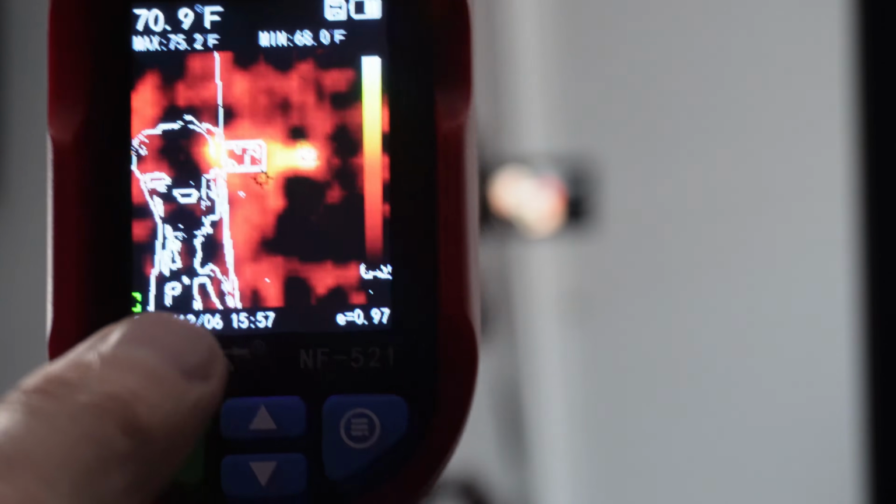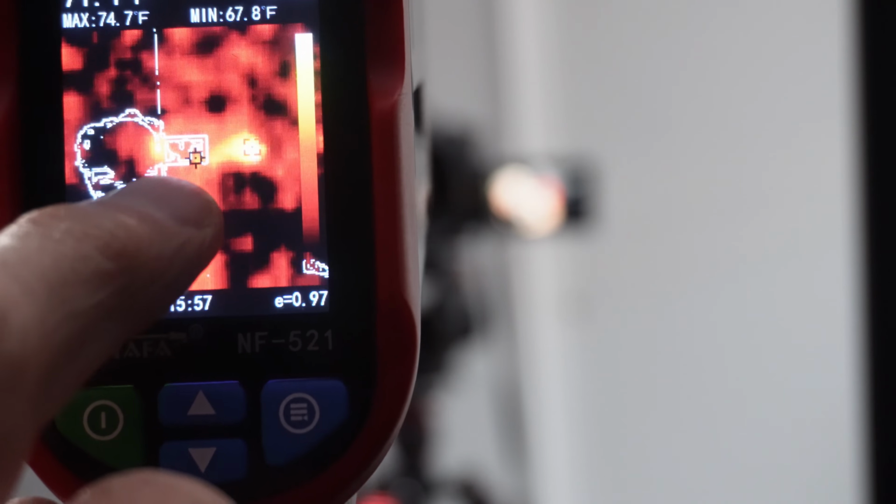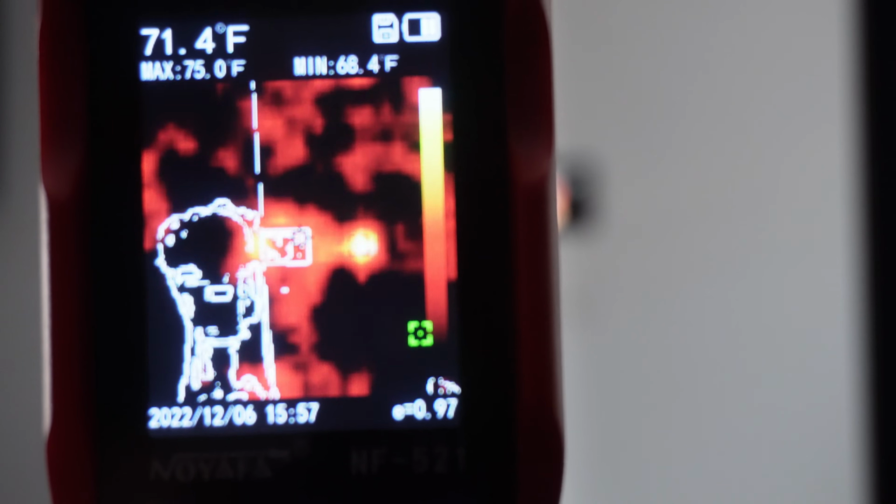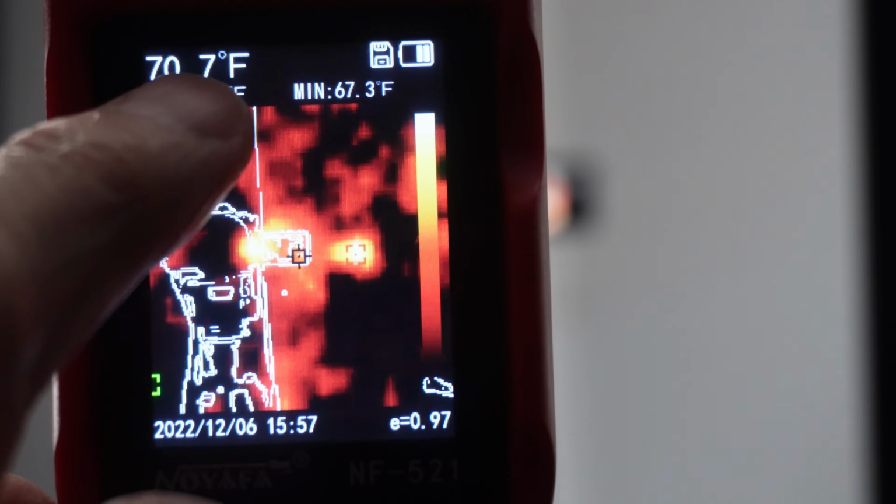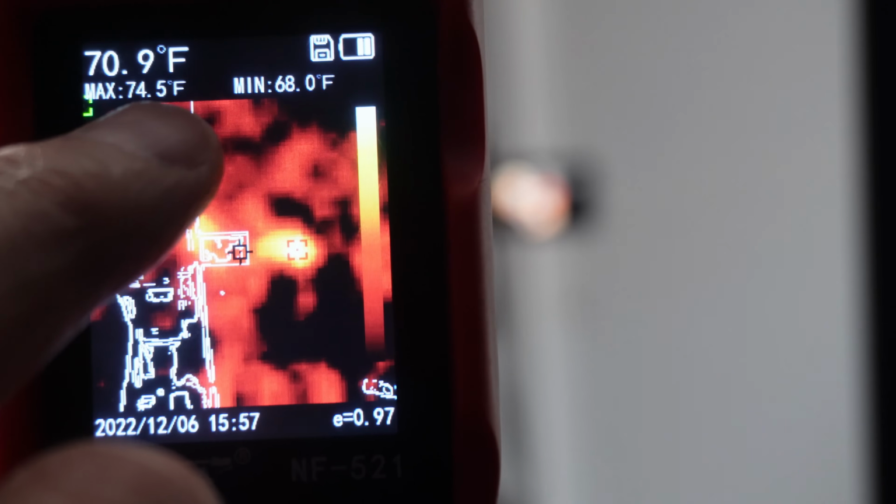At the same time, if you look very carefully, there is a little X that's shown on the screen. It's kind of hard to see in this mode. It's sort of a little arrow there, and what that tells you is where the most concentrated heat is. And you can see the temperature that it's hitting up on the screen in the corner here. So 70.9 is coming off of that.